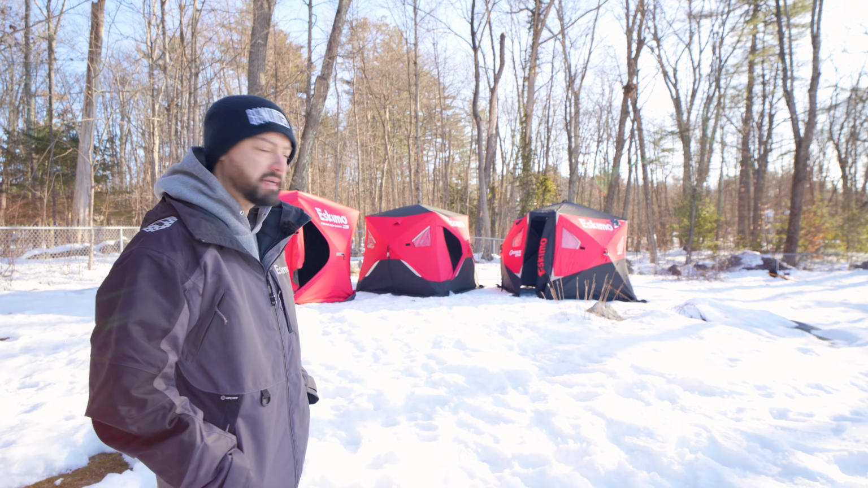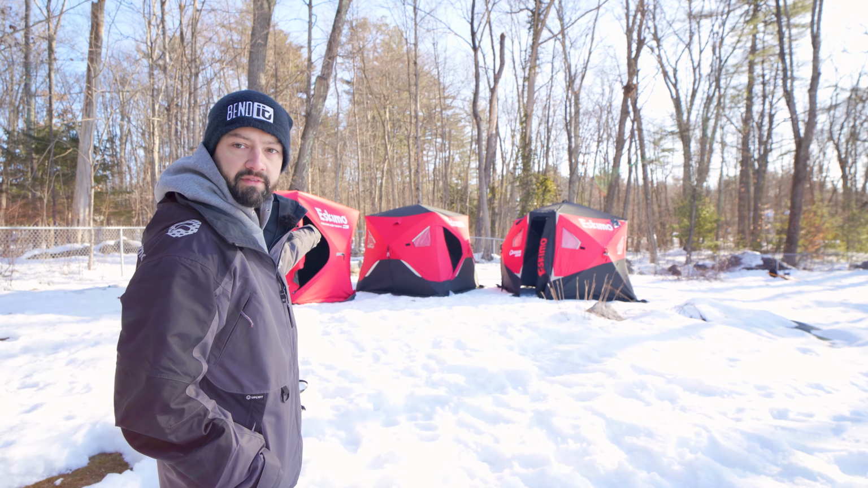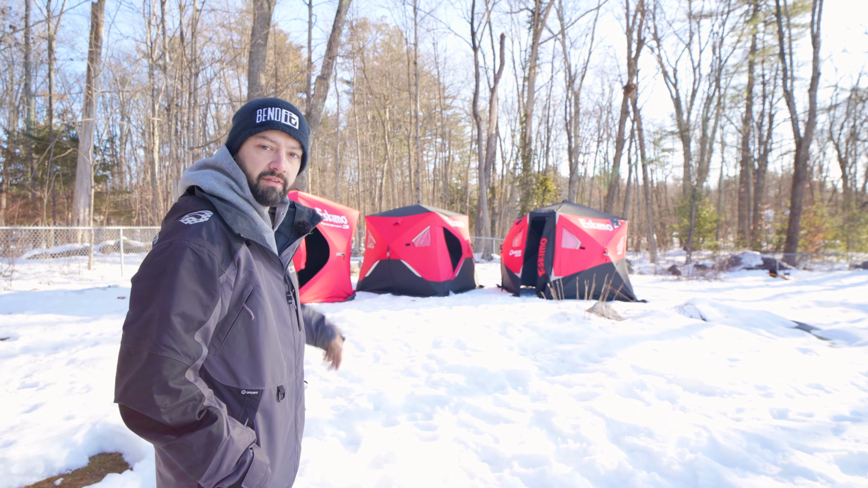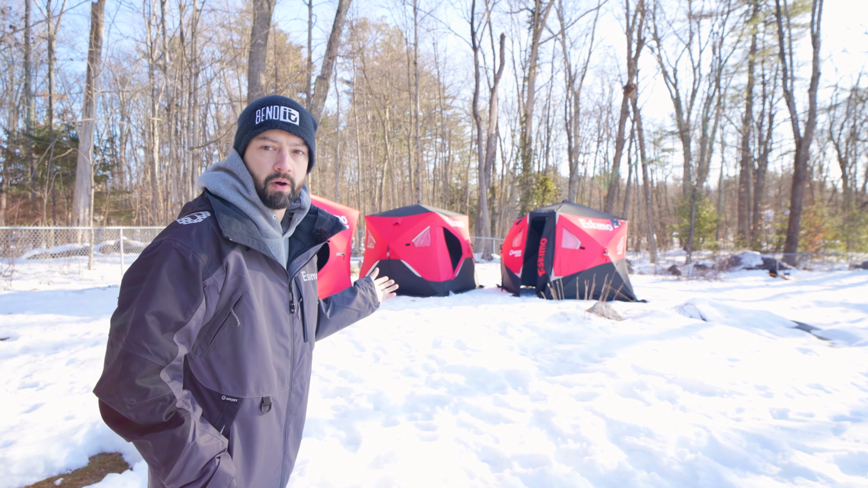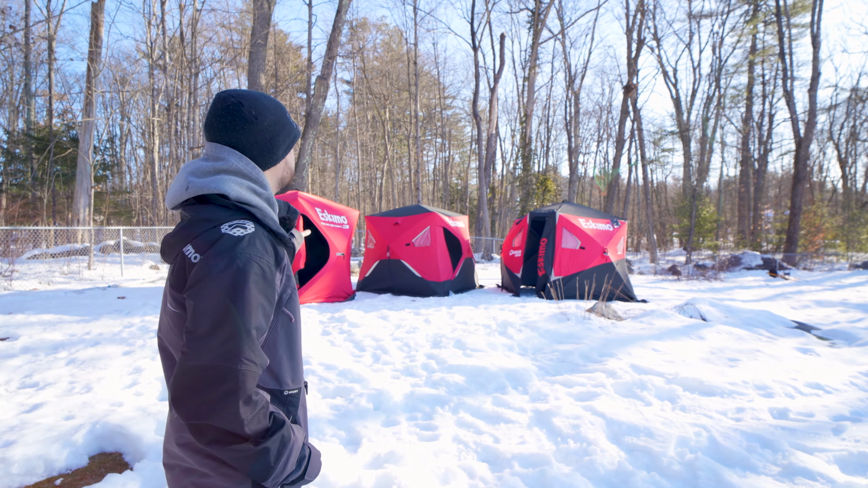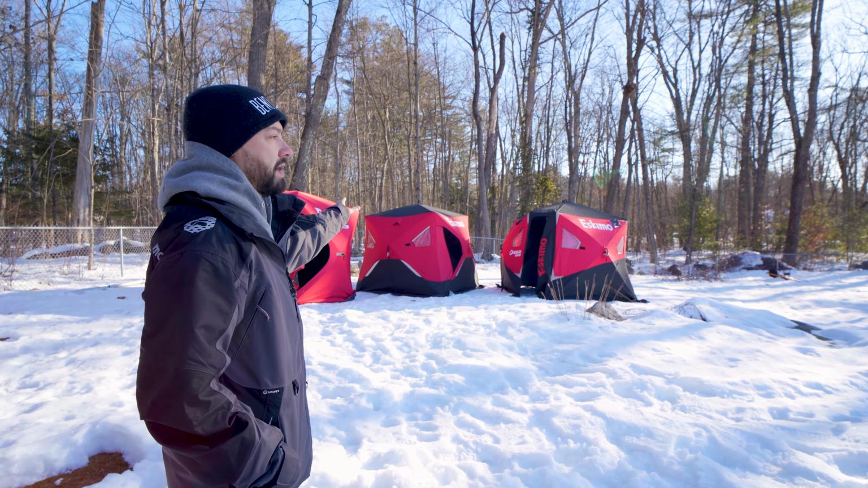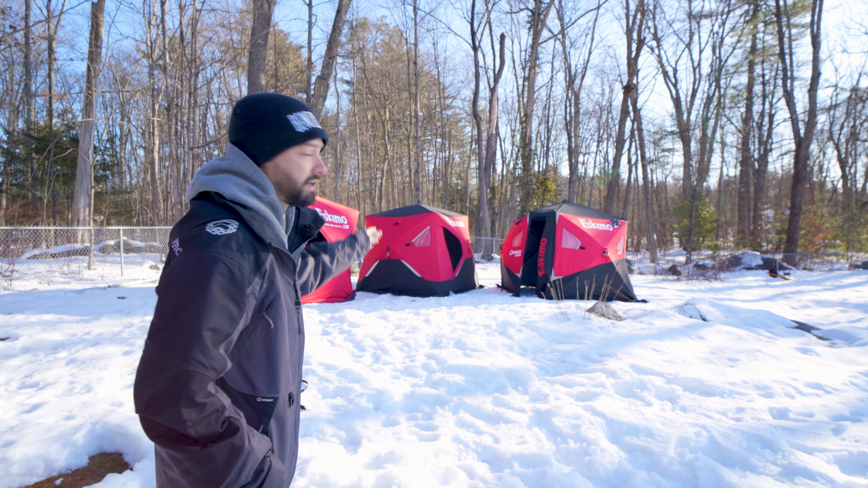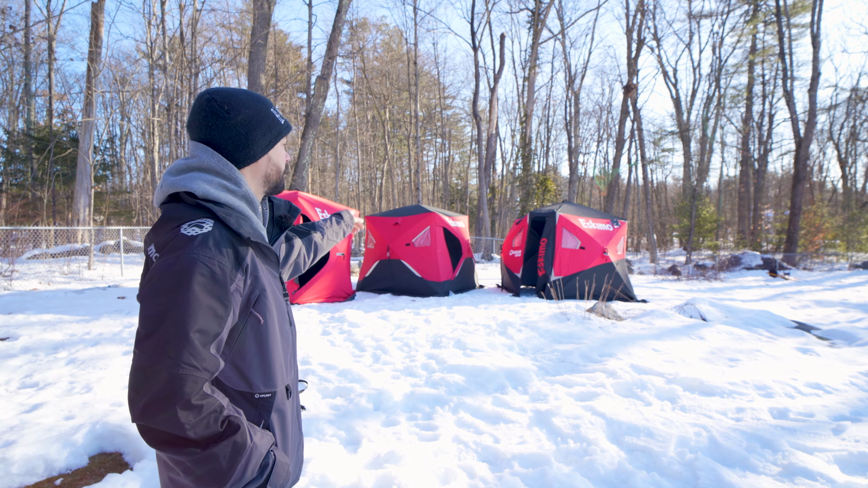So just as I expected, this one heated up really fast, the Quickfish 3, and cooled off really fast. It's not insulated, but it's super lightweight. If you were gonna backpack into like a remote pond or something like that, just to stay out of the wind, I would use that. If I'm dragging just for a day trip to stay out on just normal flat ice or something like that, or I don't have to hike, I would definitely bring the 949 or the 450.